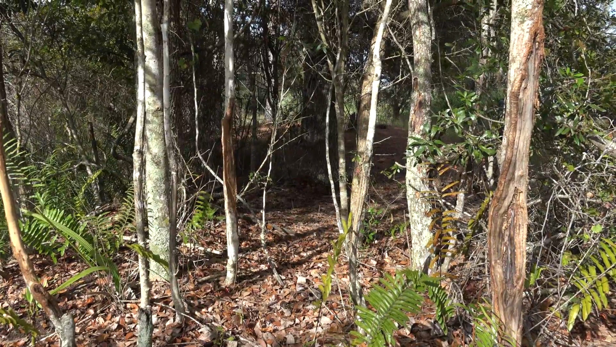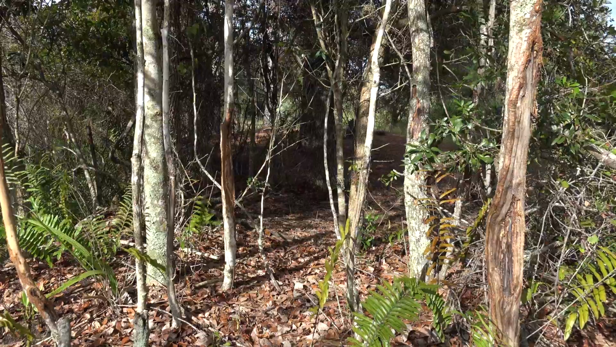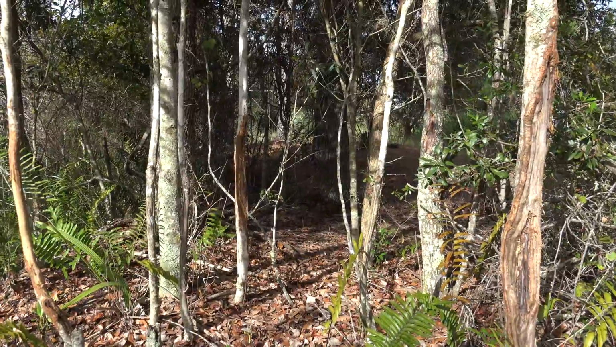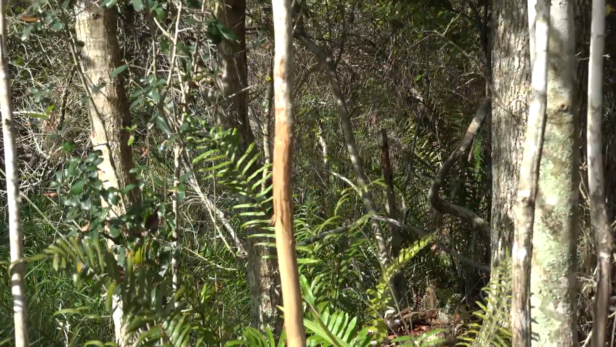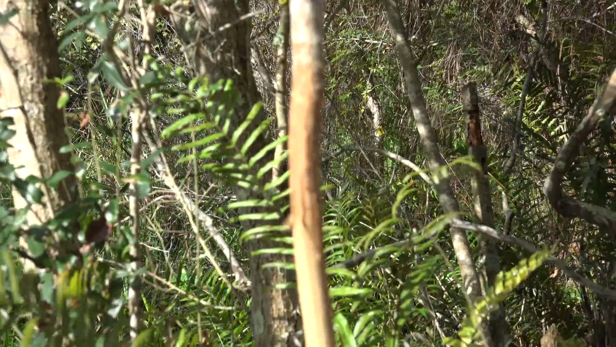Alright, for anyone that wonders what a deer rub is, or has never seen one before, this will give you a little bit of an idea what the deer in the videos are doing. They're actually rubbing their antlers, peeling the bark right off the trees, as you can see here.